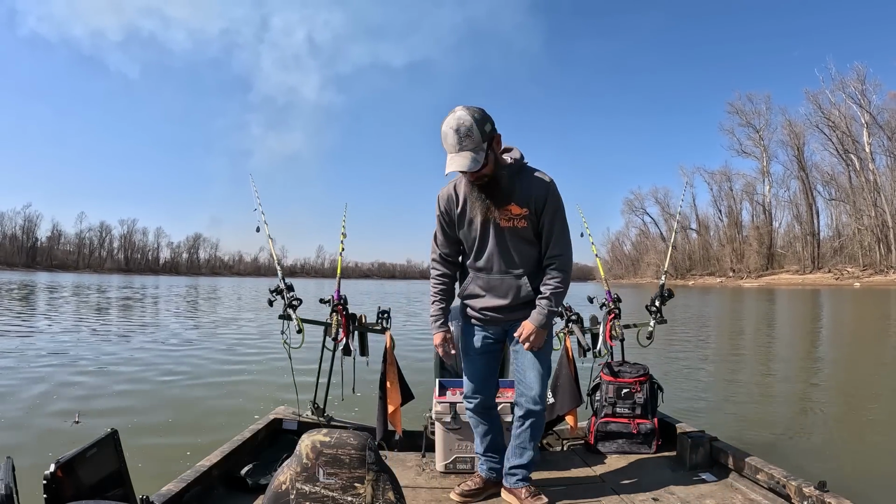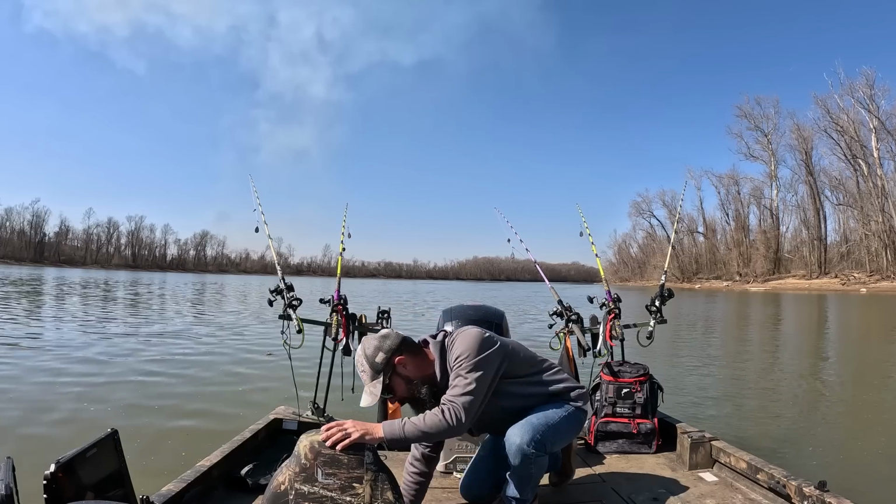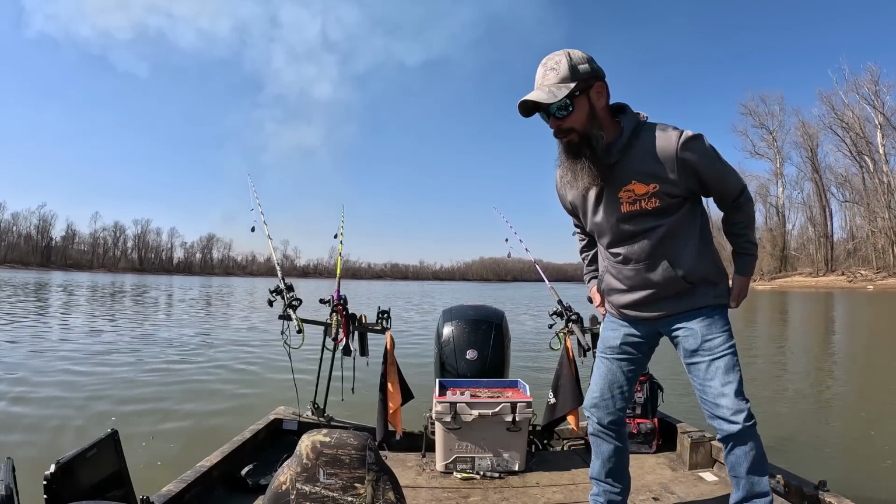So we're gonna see. It looks good. I fished it. Fish is good. So we're gonna see if we can't pull something out of there, because I'm not 100% sure.